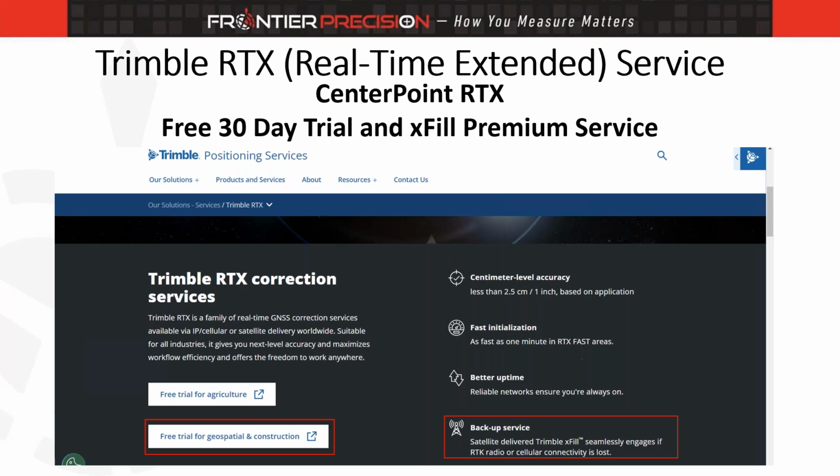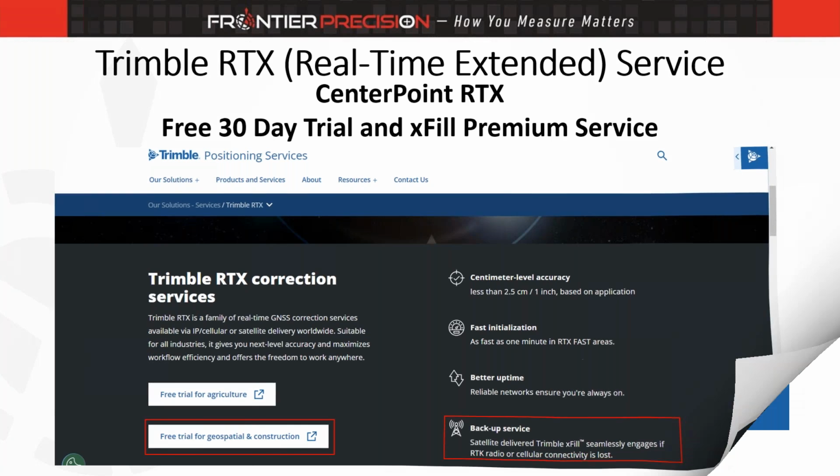We also have available the xFill Premium service. So if you're an RTK user and you occasionally run out of UHF or data link, it extends the 5-minute xFill component to unlimited. So that's kind of a cool feature. I believe we have some more material on that on our on-demand website, if you're interested. Next slide.